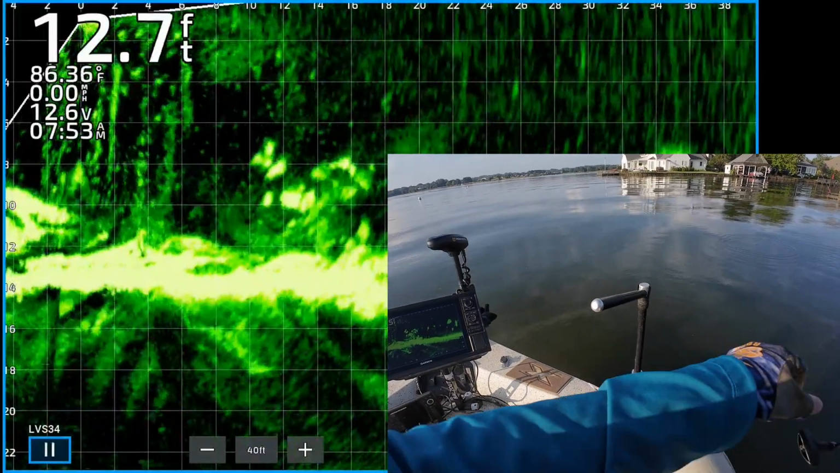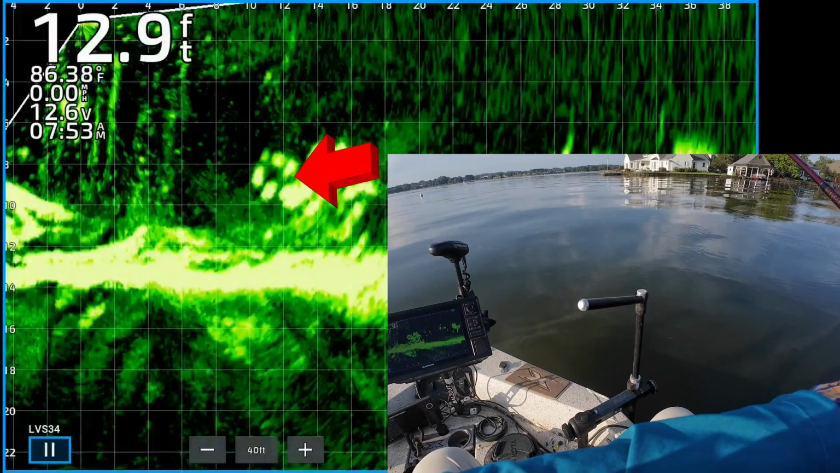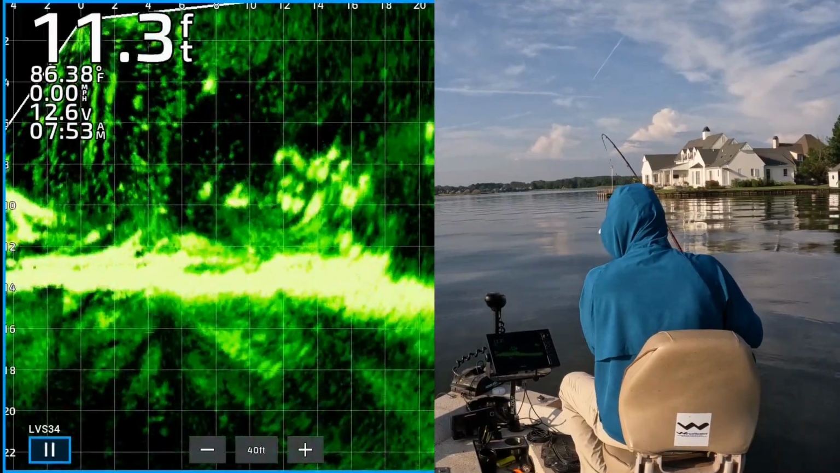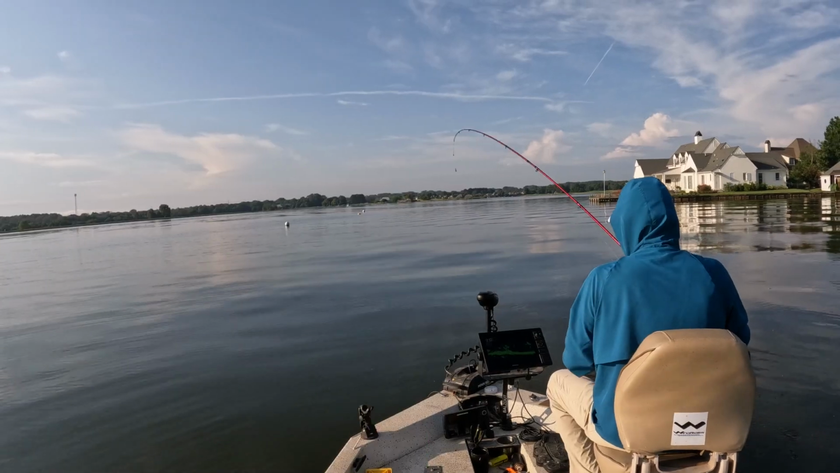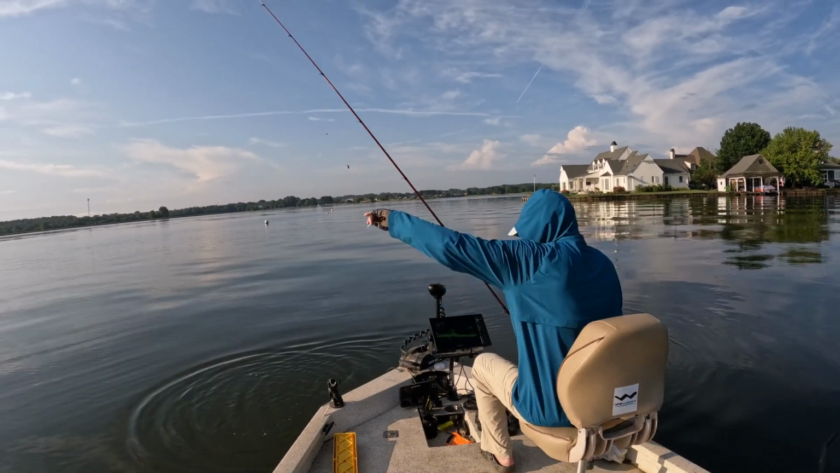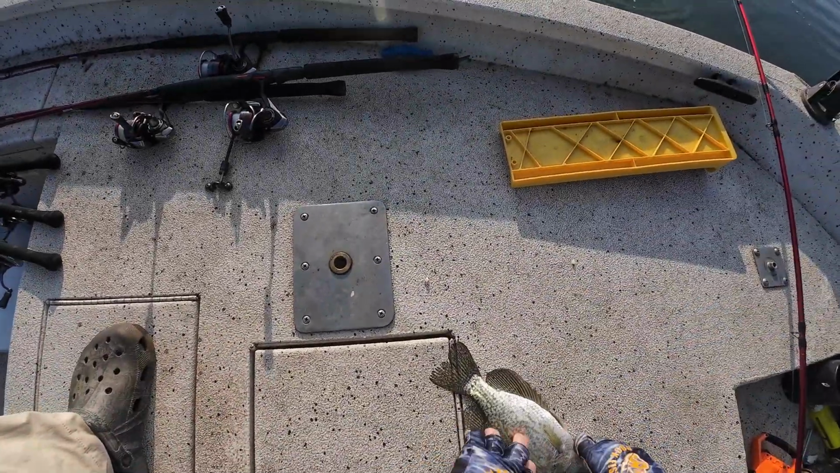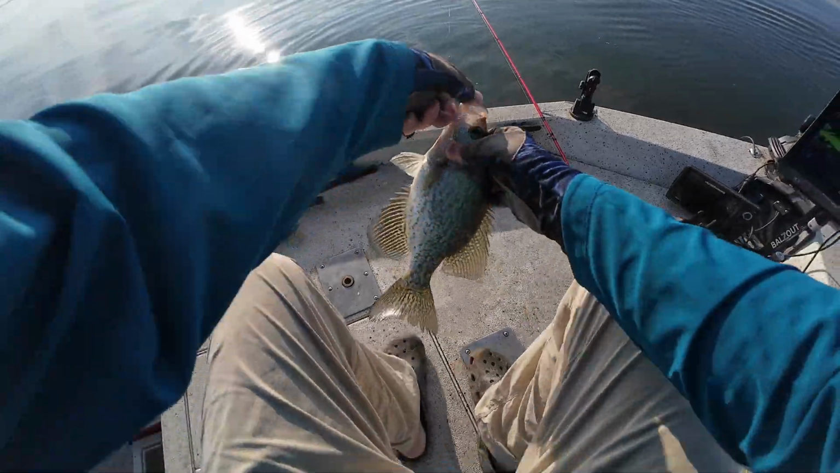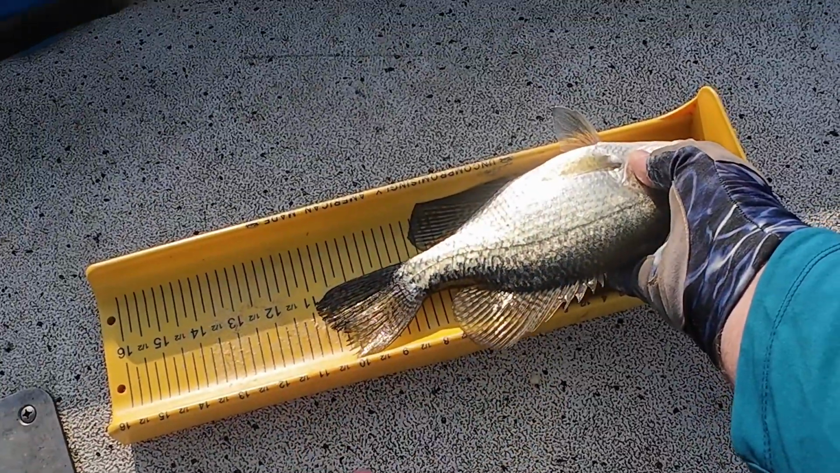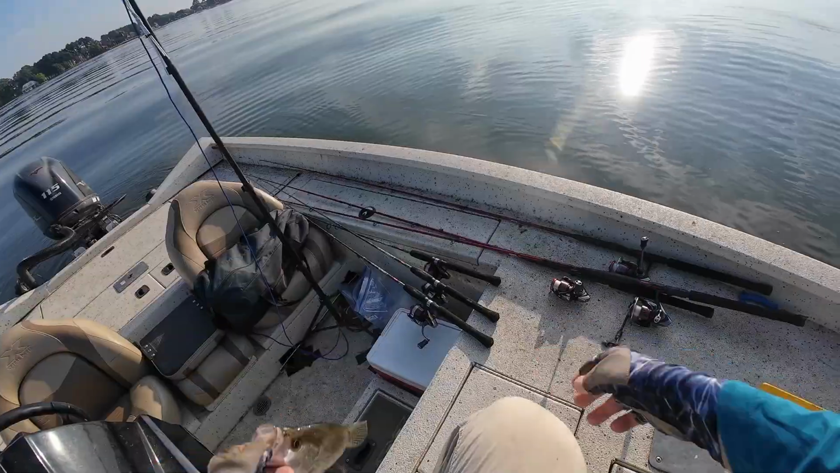But anyway, I got my jig dropping down. I see some fish on the brush right there, and one of them is about to hit it right there. Got one right out of the middle of that. Not very big, but we're keeping these small ones today. He's 11. I'm gonna let him go. A little 11-inch.